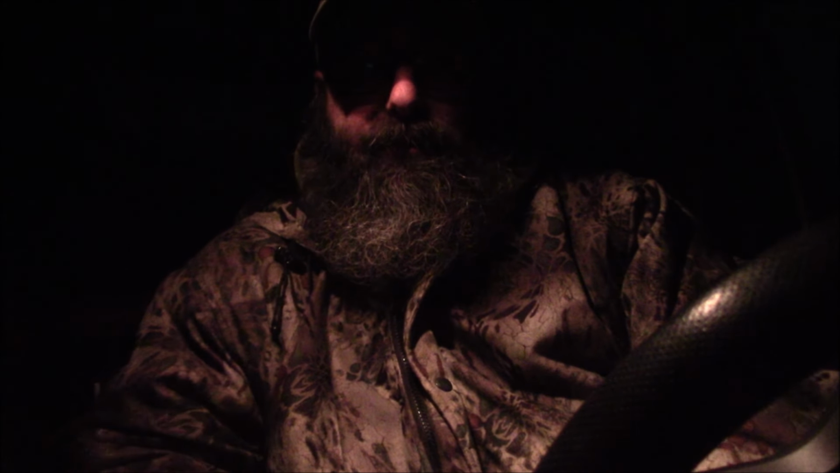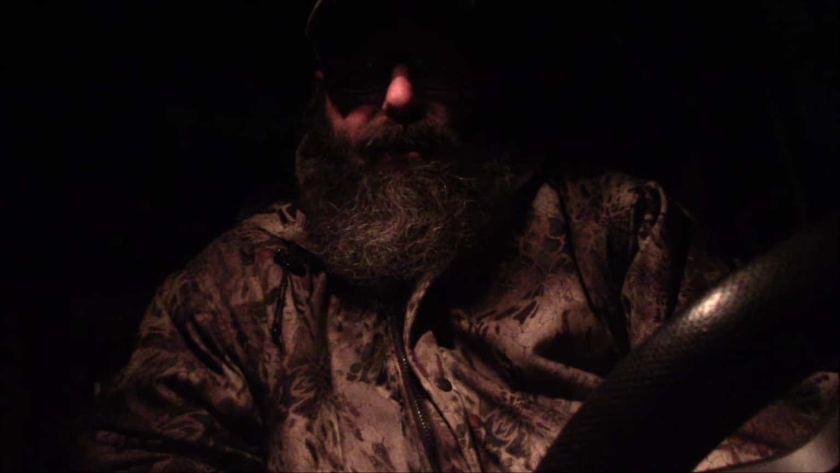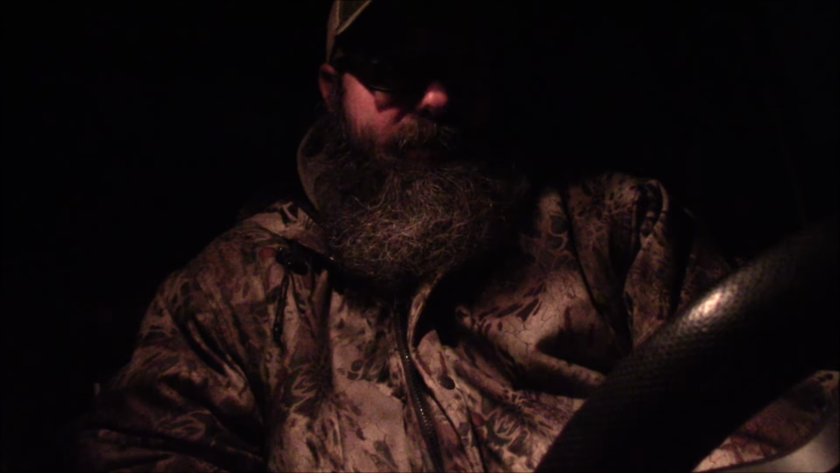I'm running a new thermal this year. Just picked it up last month. Actually, they had an early Black Friday sale, and I had to buy it. I've been looking at it for a while, but it's a Guide TU 651 with the LRF, and I mean it's amazing. Just by sighting it in and shooting it, I can tell that it's going to be a workhorse. So I can't wait to actually get a coyote out in front of it. Hopefully we play the right sounds, they like what they hear, come in and put this new thermal to work.